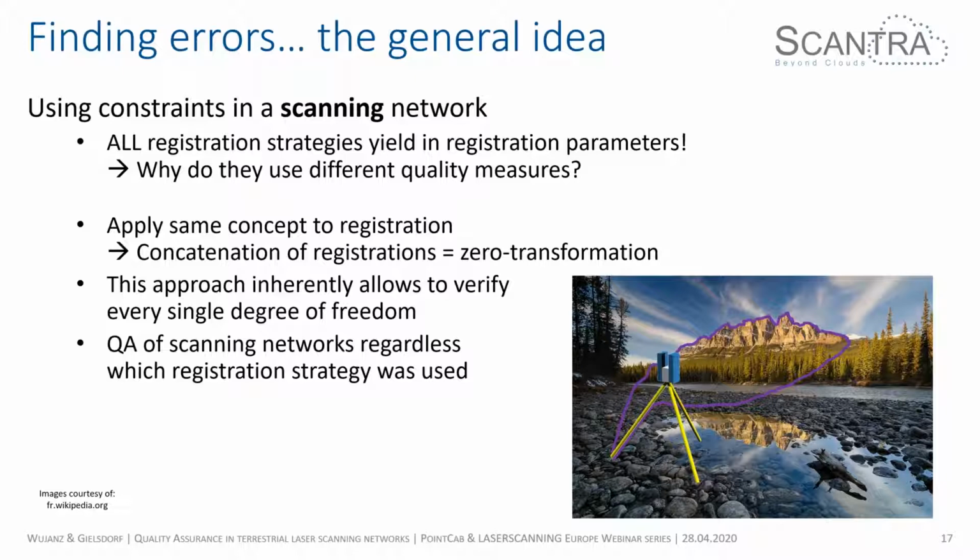The beauty of this approach is that, of course, if you do leveling, if you adjust the leveling network, you just have 1 degree of freedom, which is height differences. Registrations have 6 degrees of freedom. We have 3 translations, so you can shift your scans in 3 different directions, and you can also rotate about every single axis. So the procedure, by using these constraints, actually controls every single degree of freedom. So if there's a misrotation about one axis, you can tell as soon as you check the sum of registrations. And that's actually the power of this whole approach.